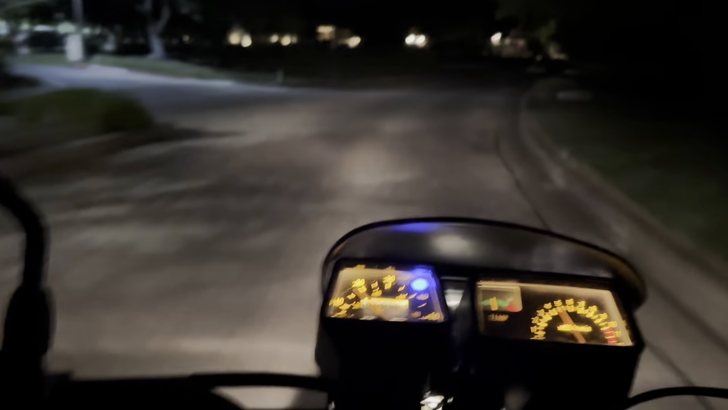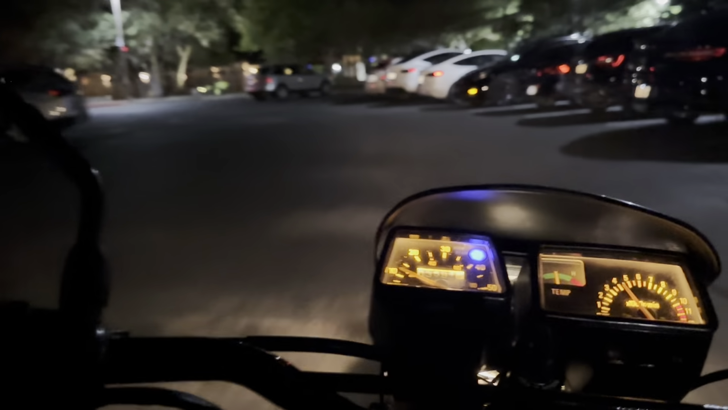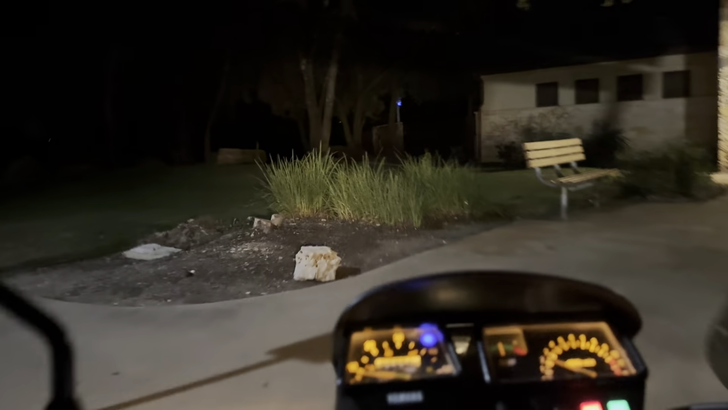But zooming around here, we're gonna go to a little neighborhood park. I think I'm in fourth gear actually. Yeah, I was in fourth, which again, I'm using a 12 tooth counter, so it's not that impressive because I have geared her down a bit, but she's doing pretty good.